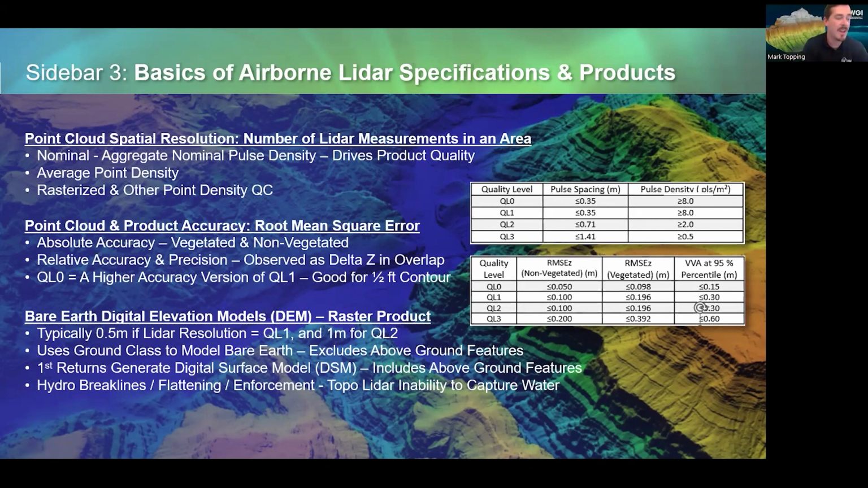We have nominal and aggregate nominal pulse density metrics, nominal being a single pass, single return metric. And again, even a single LiDAR pulse can have multiple measurements. So in this case, we're looking at last return, which is typically the ground. So that's used for elevation mapping because we care more about the base elevation than above ground features. And an aggregate nominal pulse density is the combination of multiple LiDAR swaths that are overlapping each other.